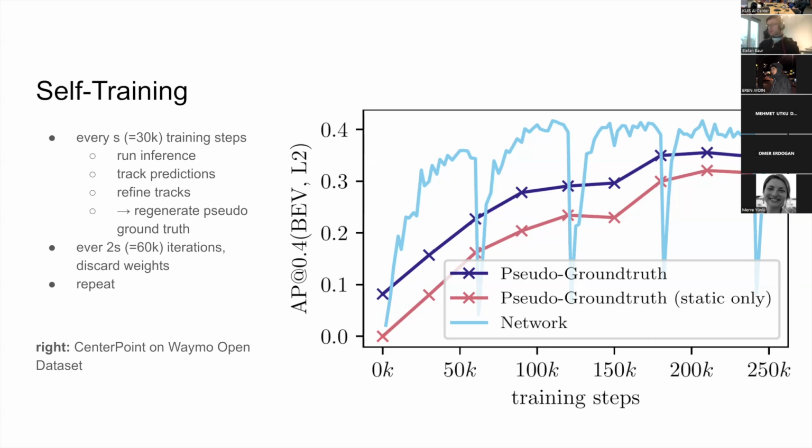We then let the network discover these things, feed the network predictions into our tracking mechanism, and add the boxes the network predicts back into our pseudo ground truth. So we improve the pseudo ground truth itself over the training.